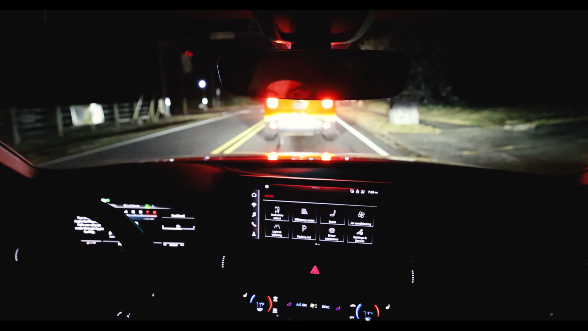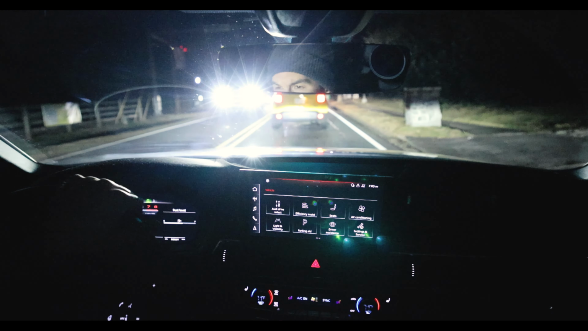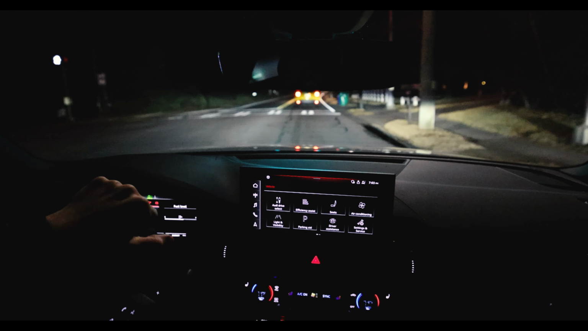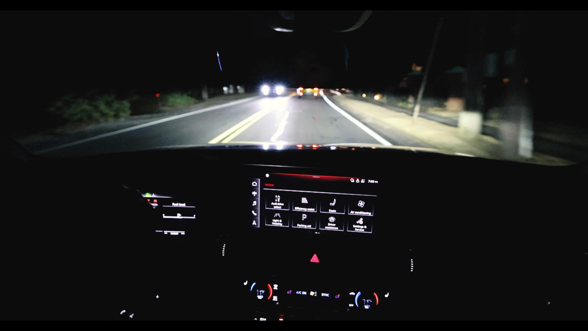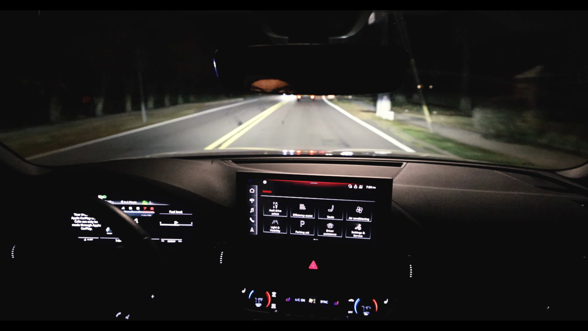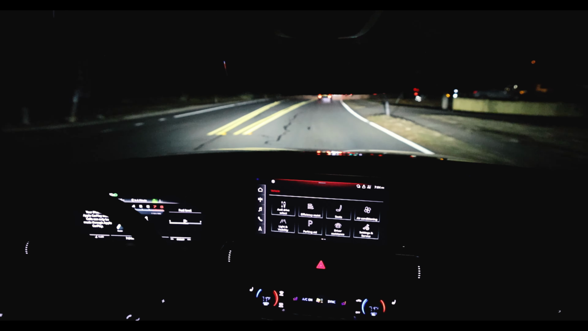Not a fan of the auto stop start, but what are you gonna do? Alright, let's go. Rip it down a quick back road up here. And the S4, for how fast it is, this thing is extremely comfortable.